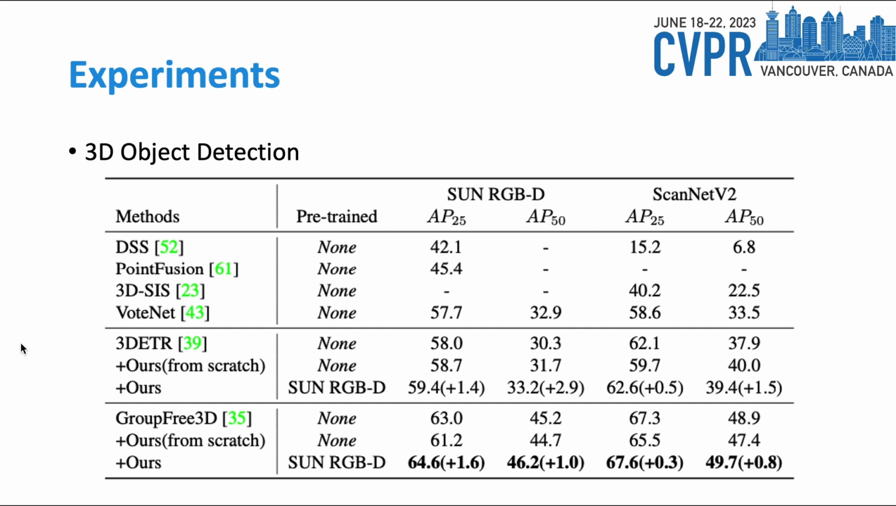Here are our results on 3D object detection. We improve 3DETR and Group-Free-3D by a large margin, maximally 2.9% on SUN RGB-D with the AP50 metric.